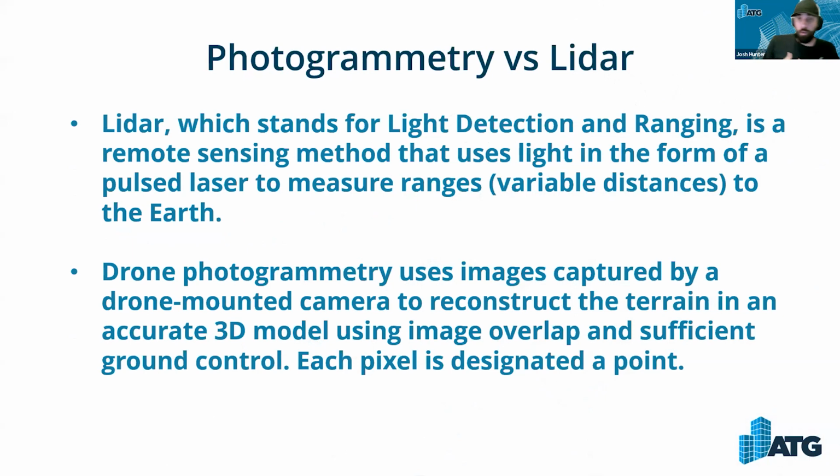I'm going to get into the drone stuff. In this realm of things that we're going to be talking about, everybody knows the general idea of a point cloud. There are two different ways you can go about doing it in the drone world: photogrammetry and LiDAR.